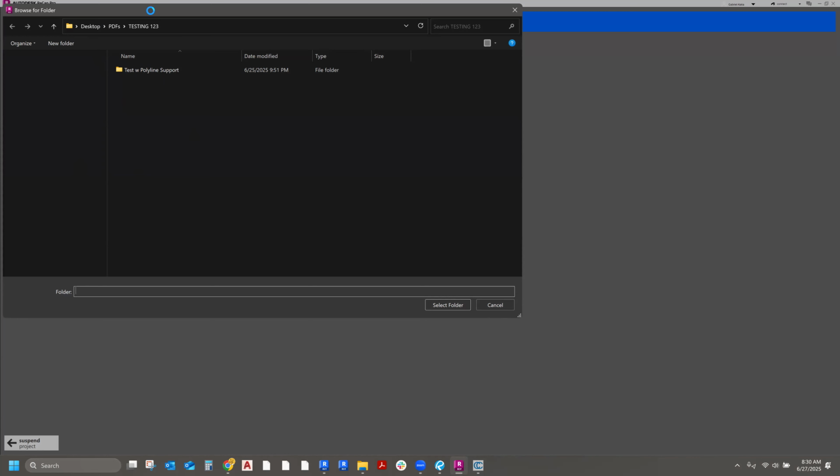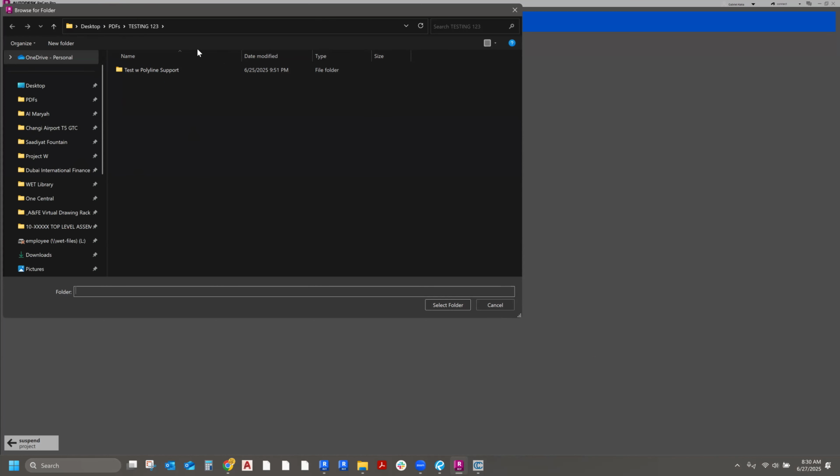Wow, why is my browser tripping out on me today? It's just something so simple. It's like my Windows is not happy today. This shouldn't take this long. Oh, there you go.